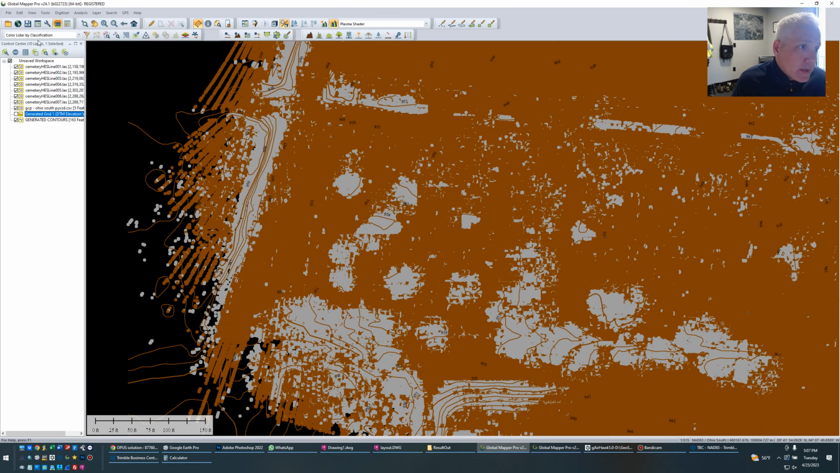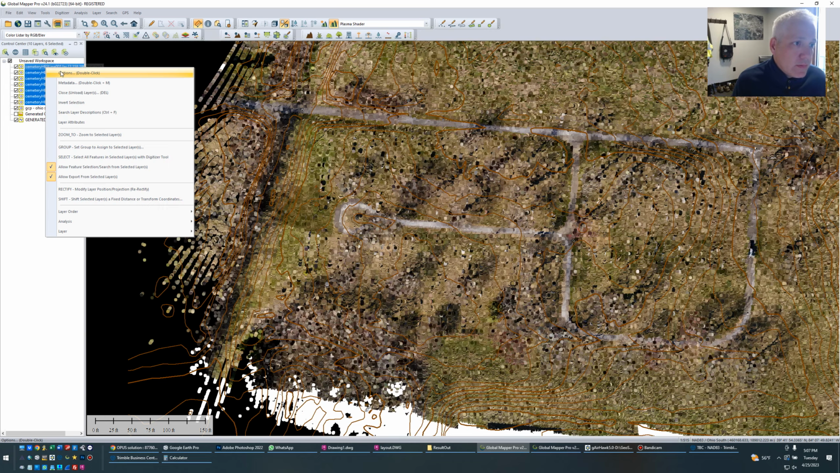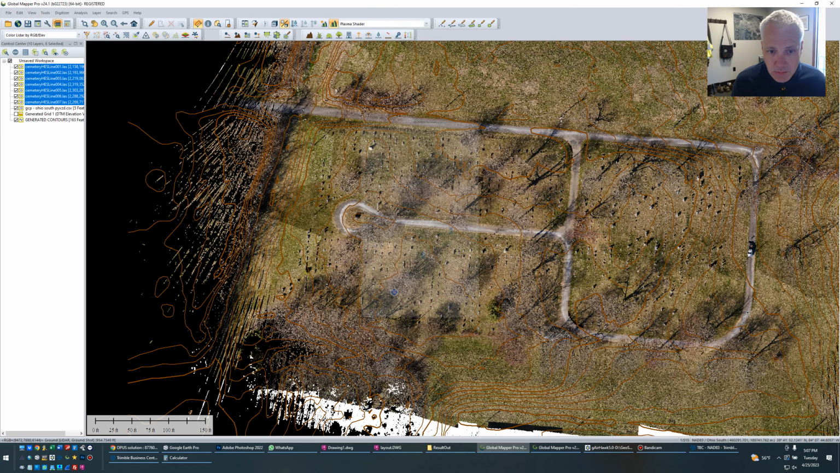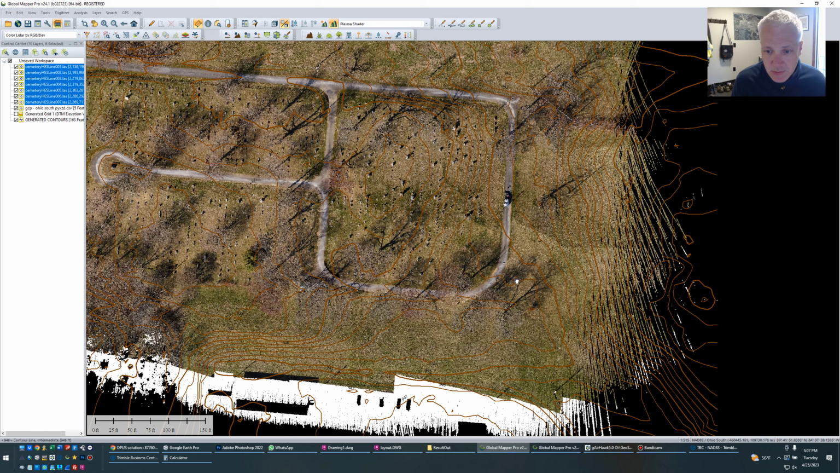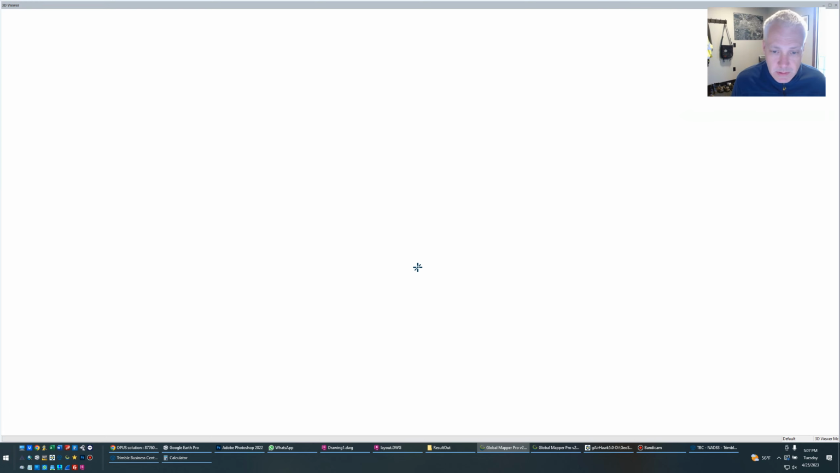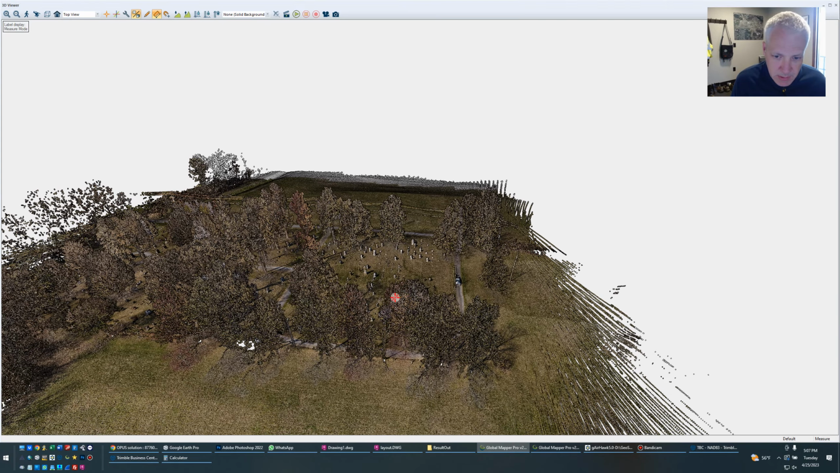If I go back to this and I colorize by RGB, I make it so that it's more like a photo. You know, this all makes sense. The road is lower, it dips down, this hill slopes down this way. If I look at this from a 3D view, now colorized.